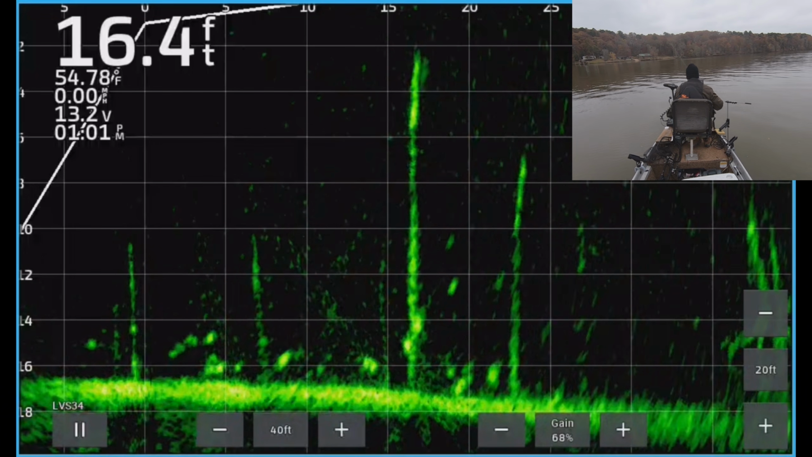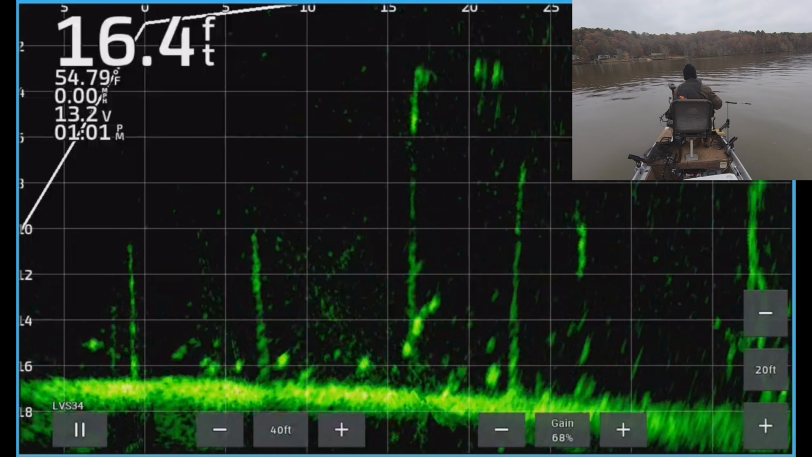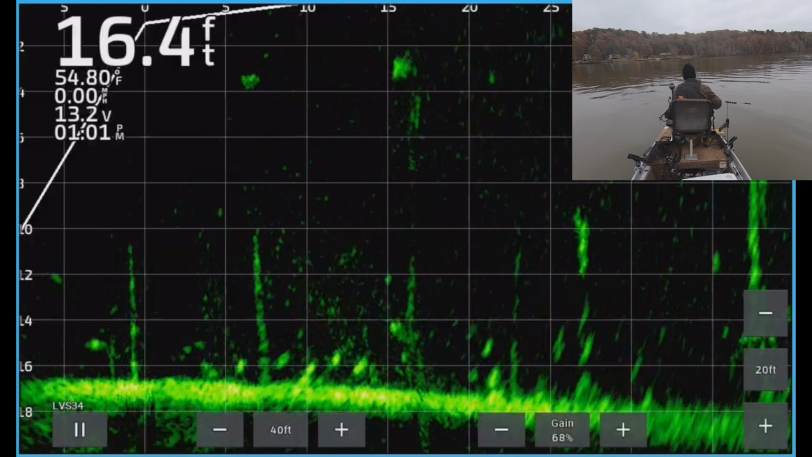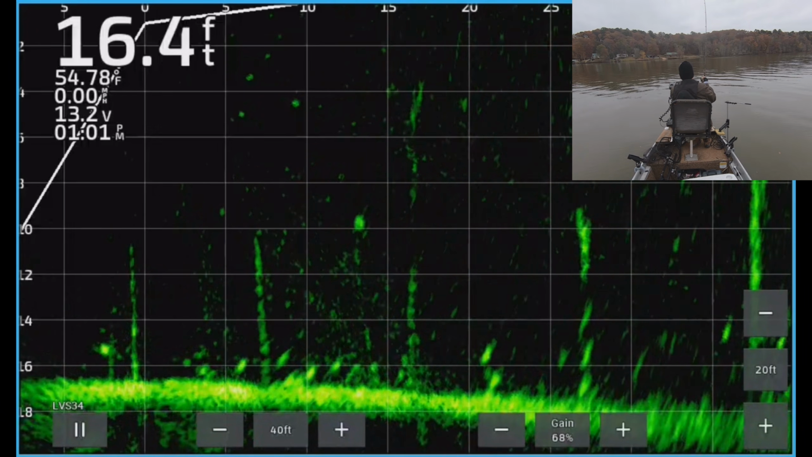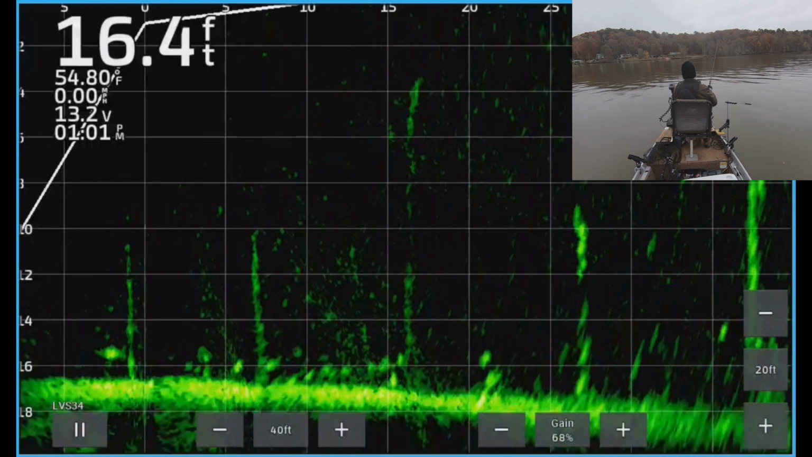So that's a good fish right there too, though. Down towards these two marks. That's a big mark. Here he comes. Oh, there he goes. There he is. He didn't even hit it hard. He just kind of swallowed it. Just gobbled it up.